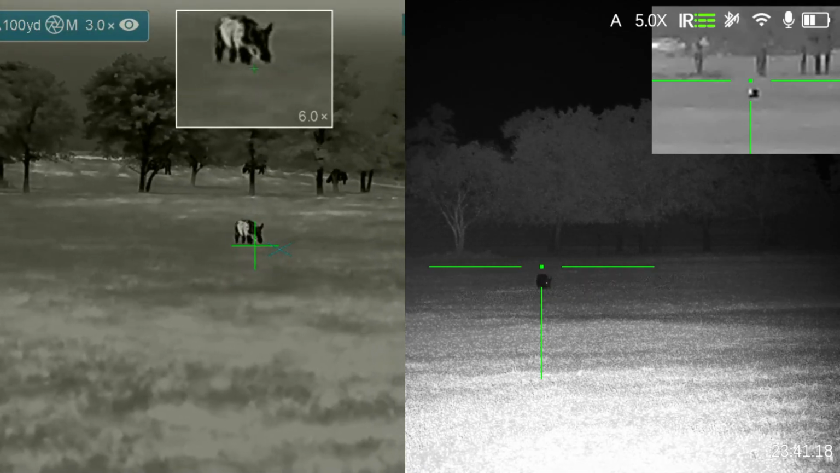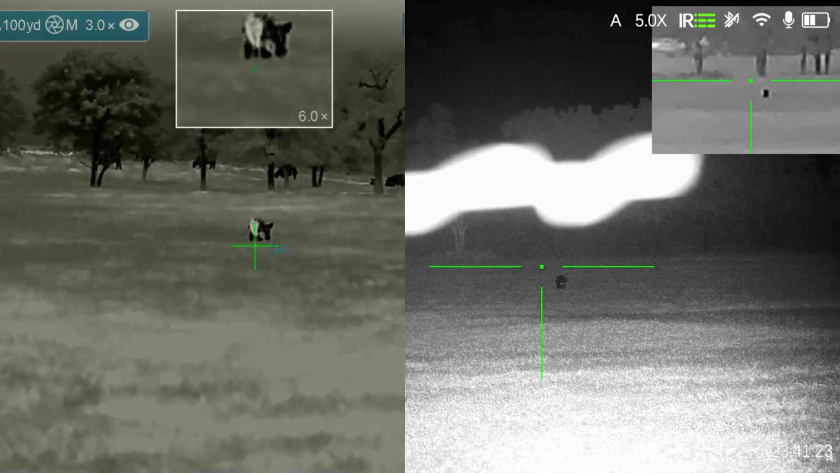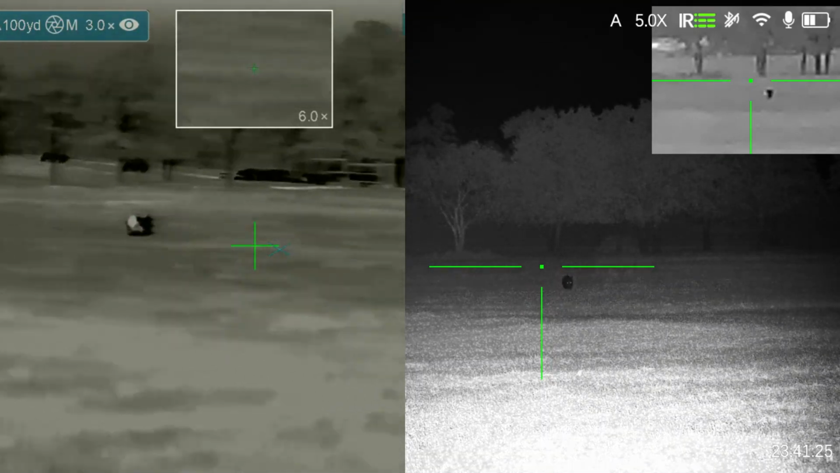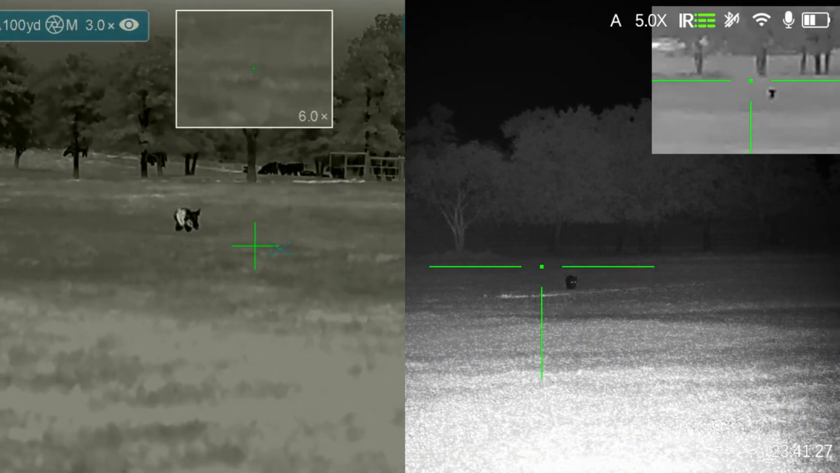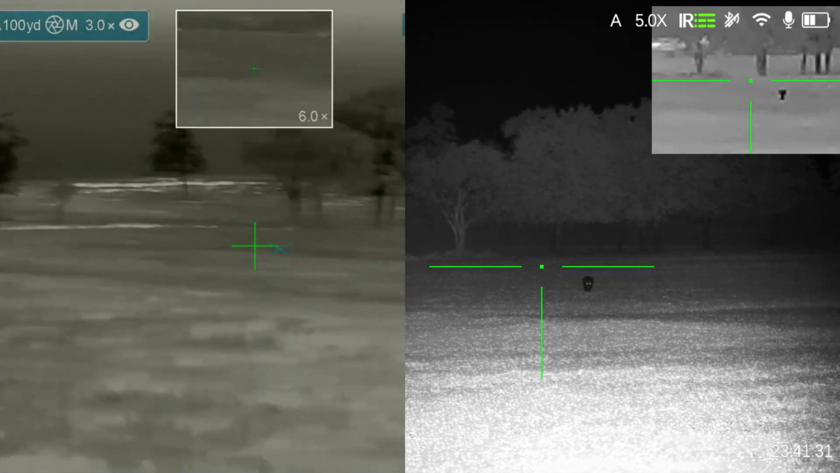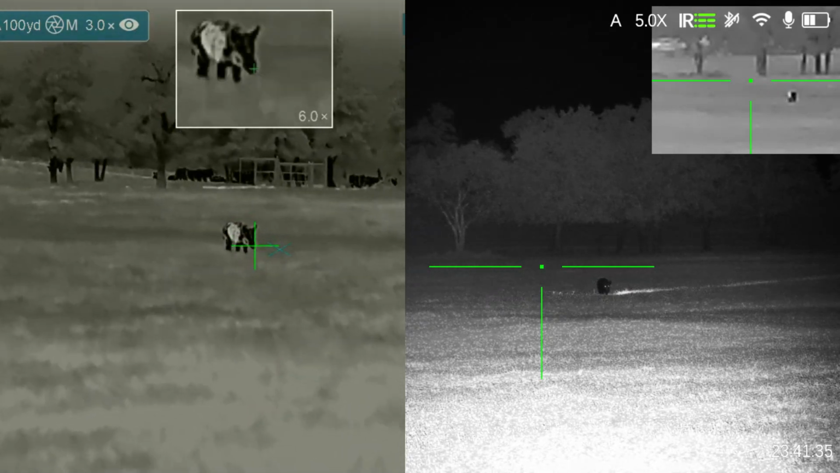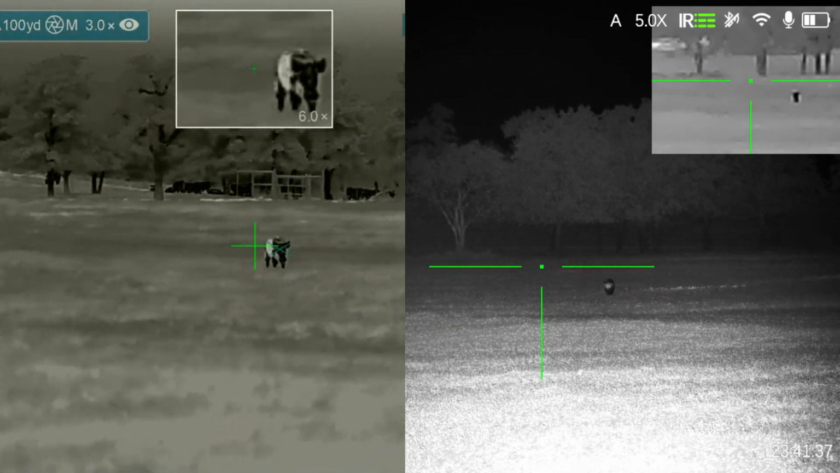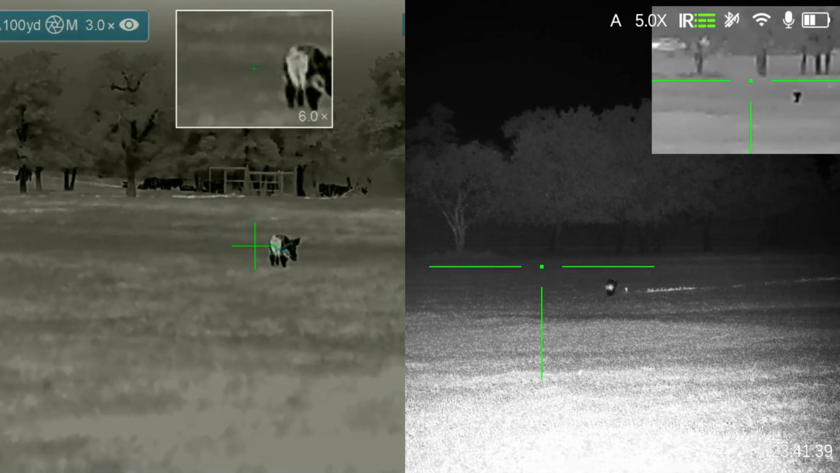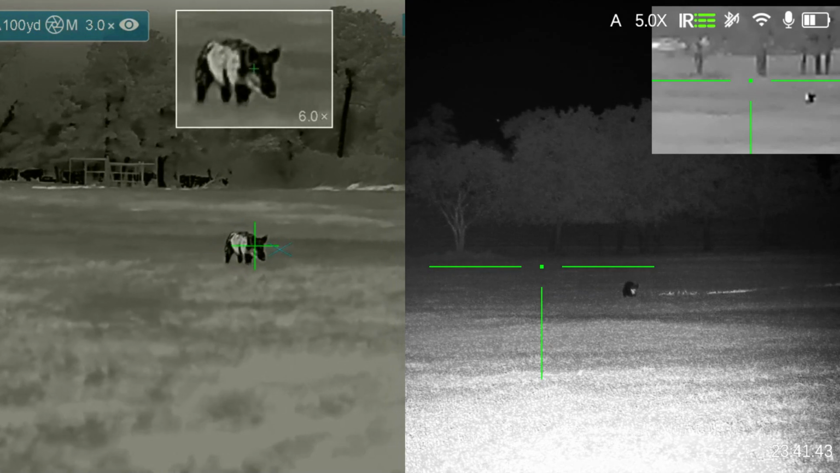Making sure everything's clear. At this point in the stalk, I'm completely set up. I see the hog coming towards me. I'm just waiting for it to clear the cattle. I scan ahead. Then I go ahead and scan back to the left to see if there are any more hogs coming in. I don't see any. So I'm just going to go ahead and take this hog. It's going to be about 60 yards from me and about 252 yards on the ThermNight on the right-hand side.